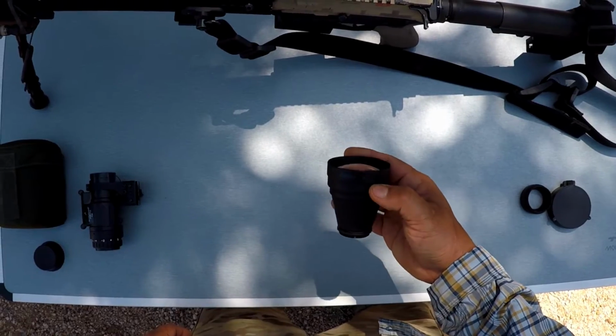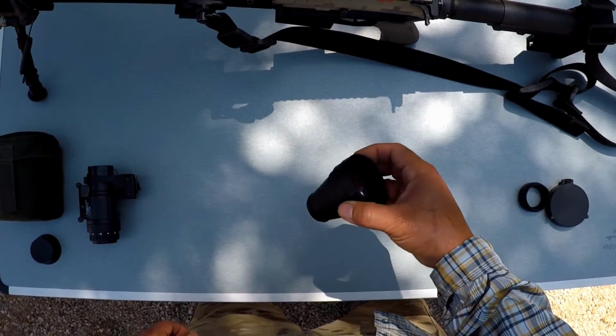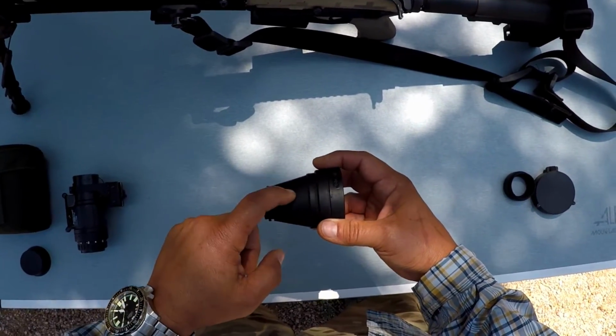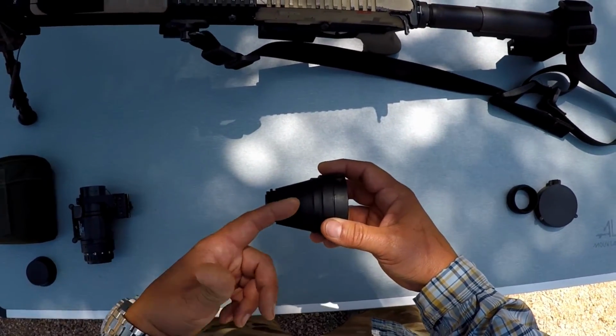I think for the right price point, under 200 bucks ideally, this is something that should be added to everybody's night vision kit. And that's because of the extended observation and detection ranges that the 3x magnifier gives you.